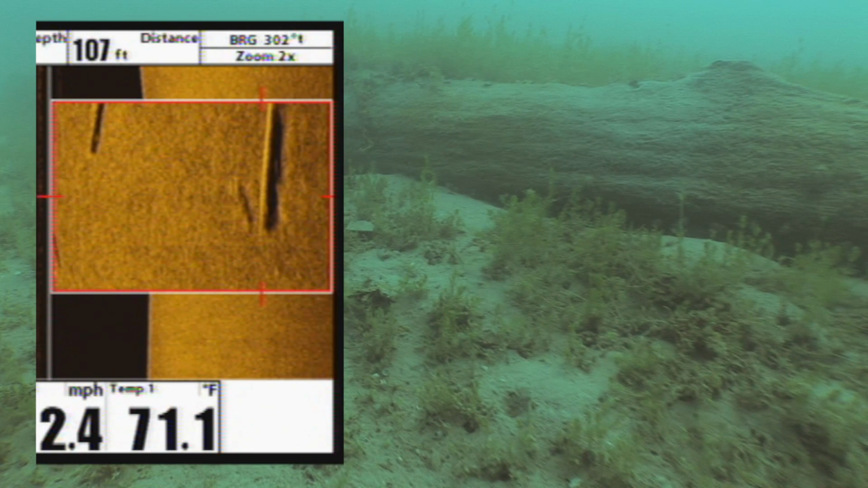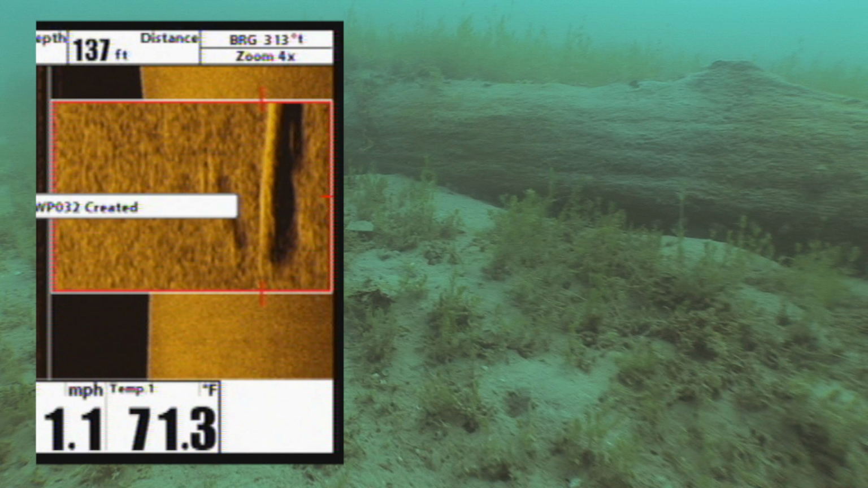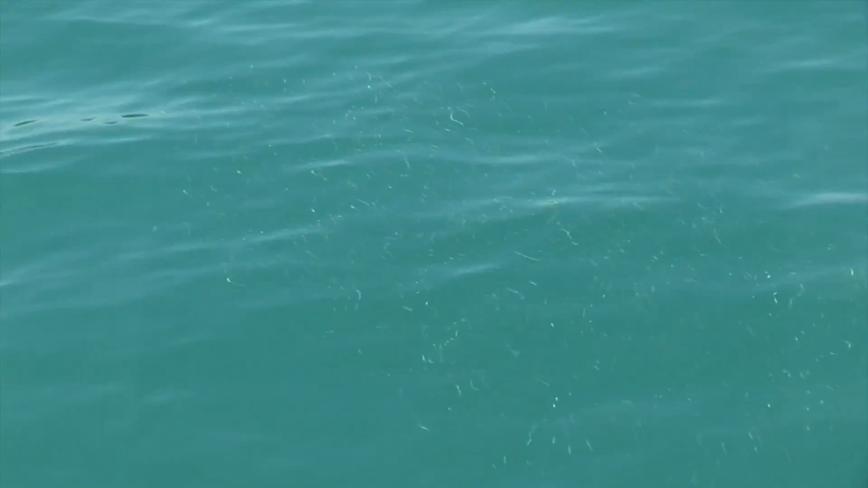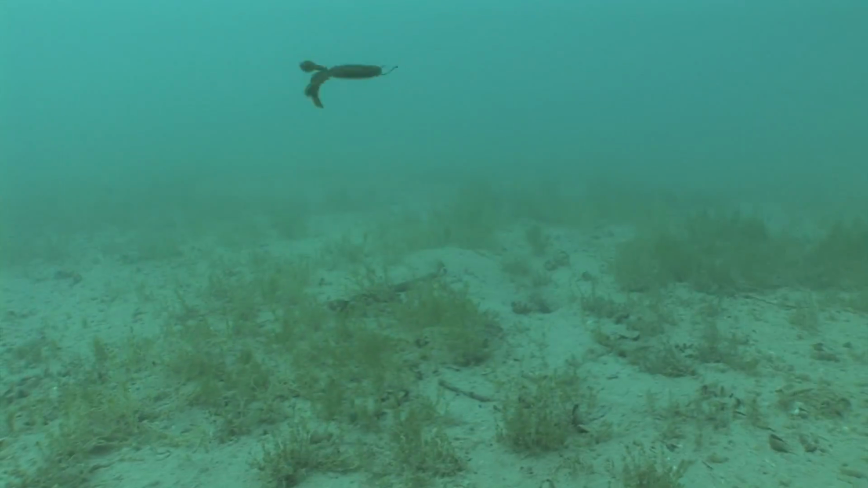Just like a flashlight would cast a shadow with its beam pointed directly at an object, so does the side imaging sonar. When an object stops the sonar signal, it creates an acoustic shadow, which is displayed on the screen. This shadow provides us with more detailed information, most prominently, the height of the structure. Water temperature is 71. But you can see how the bait is out here in that deeper water.